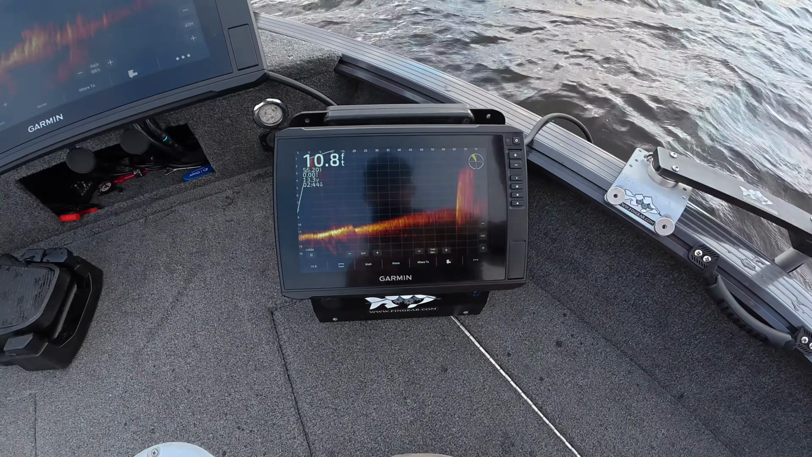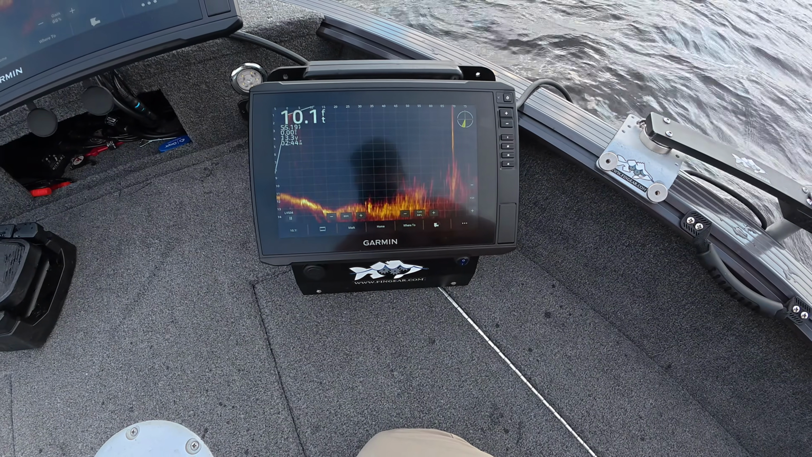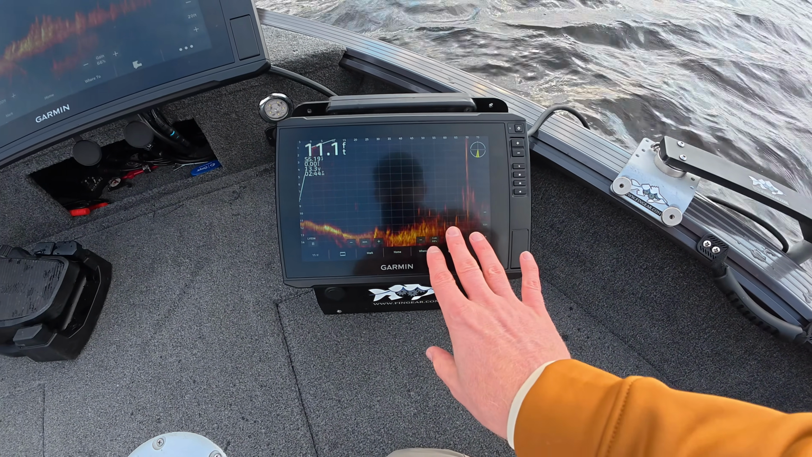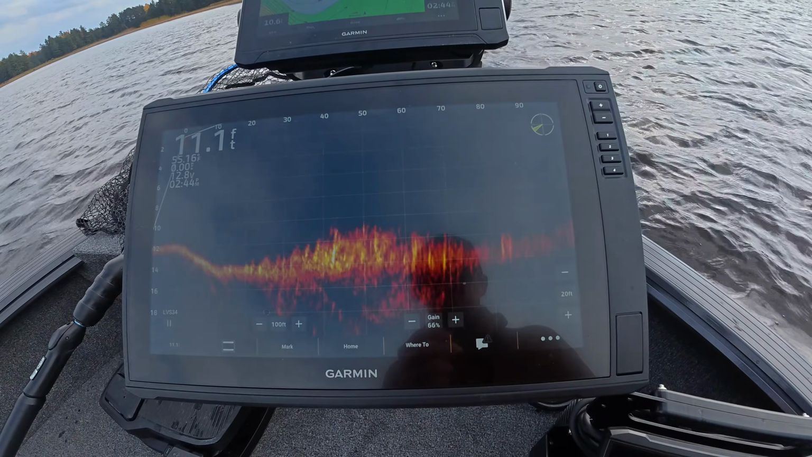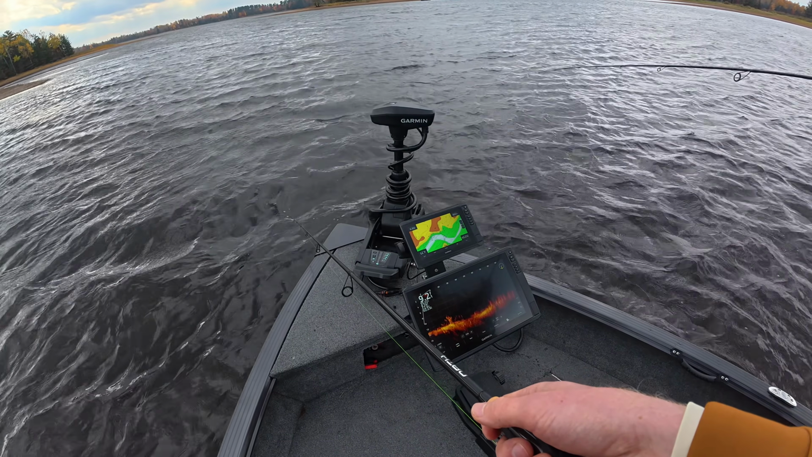We caught a few of them for you, and I will pan this around so you can see what this looks like. So that is some of the similar type fish there on the 10. You can see the resolution on that 16 is just quite a bit better. It's a bigger screen, more pixels, so that's why you're seeing that. But overall, this 16 Ultra 2 is a beast. And we're gonna put it to work today, show you what it's like to catch some crappie with the brand new unit. There's some big ones in there.